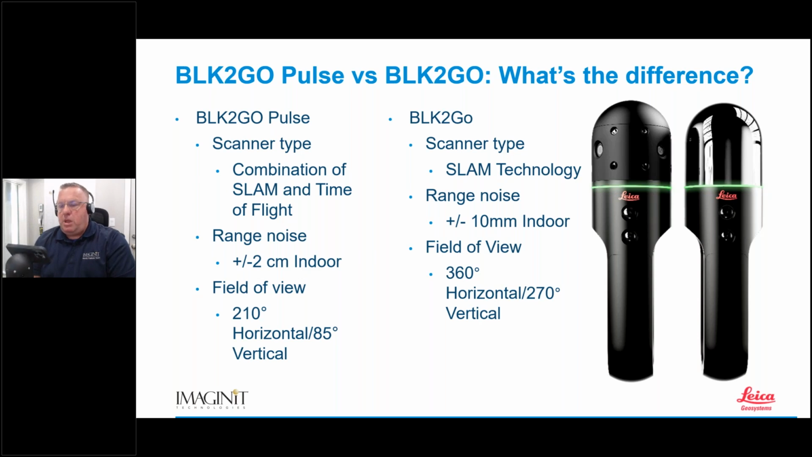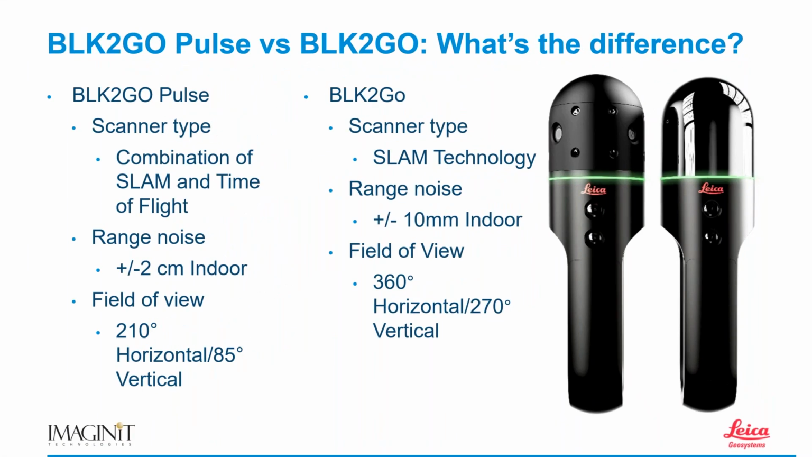Okay? Now, I'm going to push and hold the button, and you'll see that the scanner starts to turn on. For now, I'm going to stop sharing my webcam. When the scanner turns on, I'll do that here in a second. But back to the PowerPoint, if I go to the next slide,